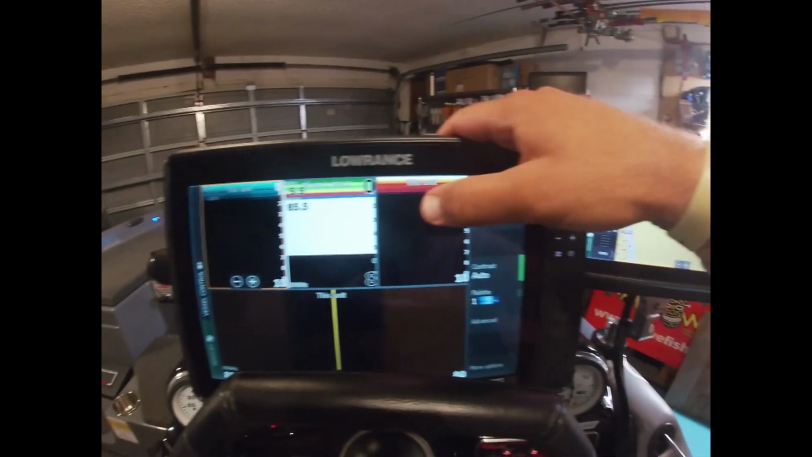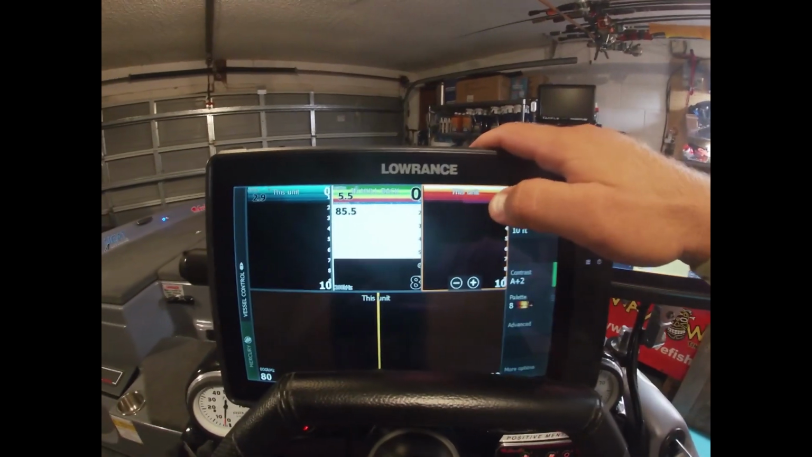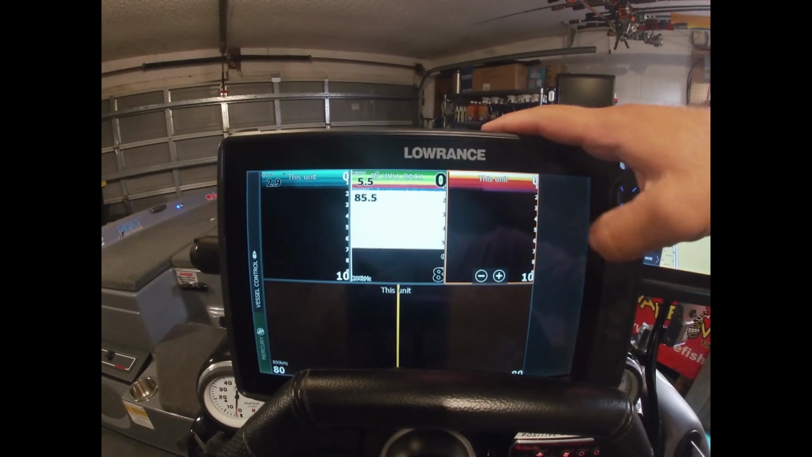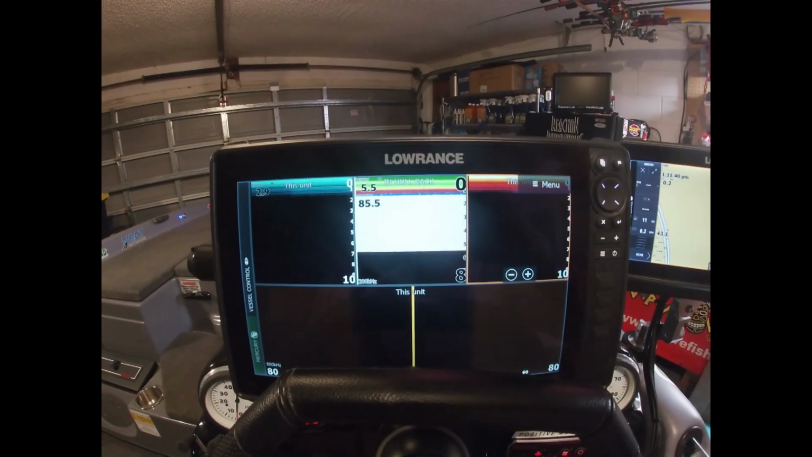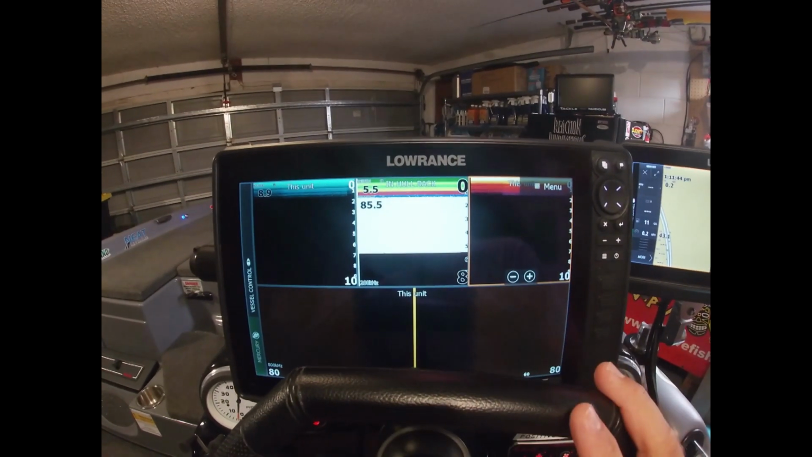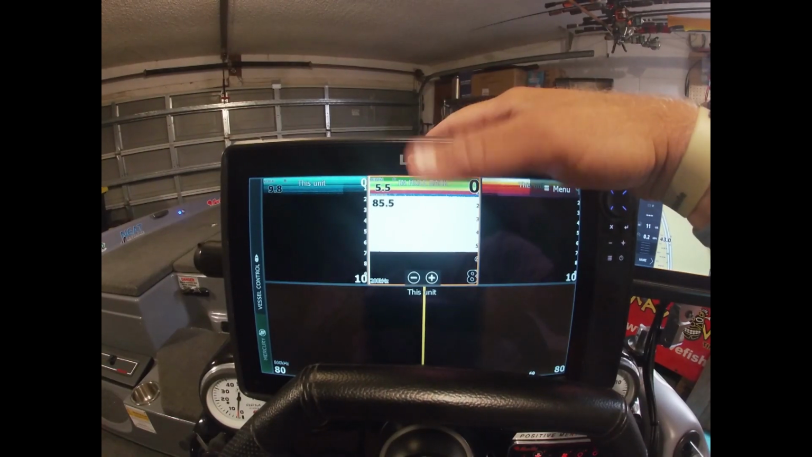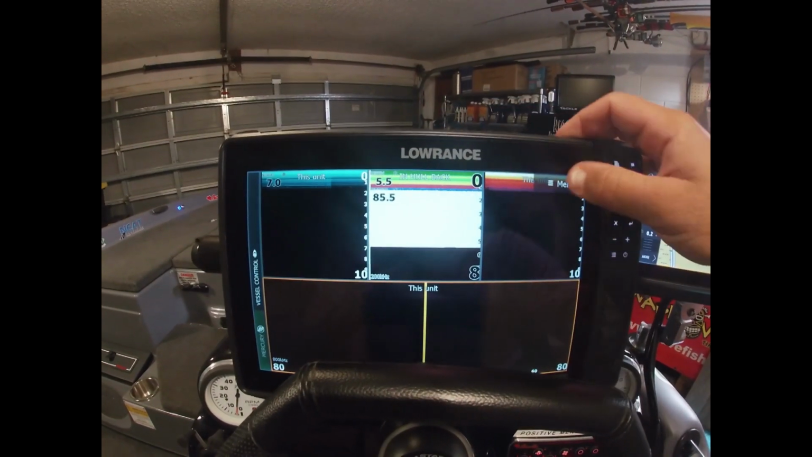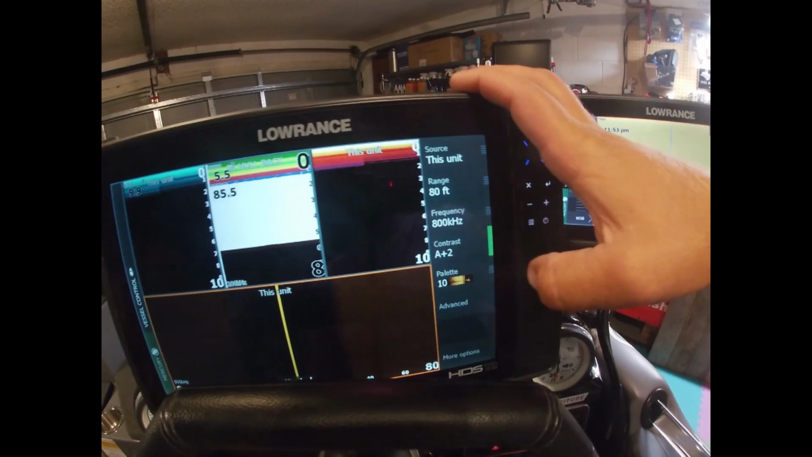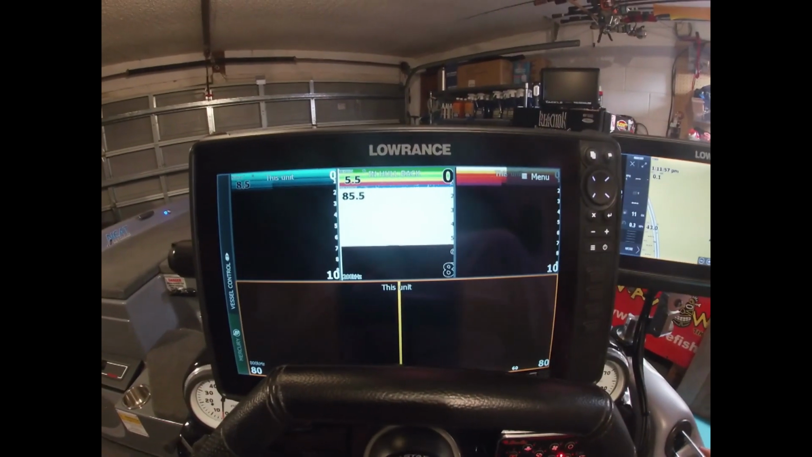I run one on one side, color palette 1 and color palette 8. They both show you different things. So if you're running one, you might be missing out on some stuff. So definitely try running two different color palettes there on down imaging. Regular traditional sonar, palette 13, and then my regular side imaging, I run on palette 10. That's what I found best for me.